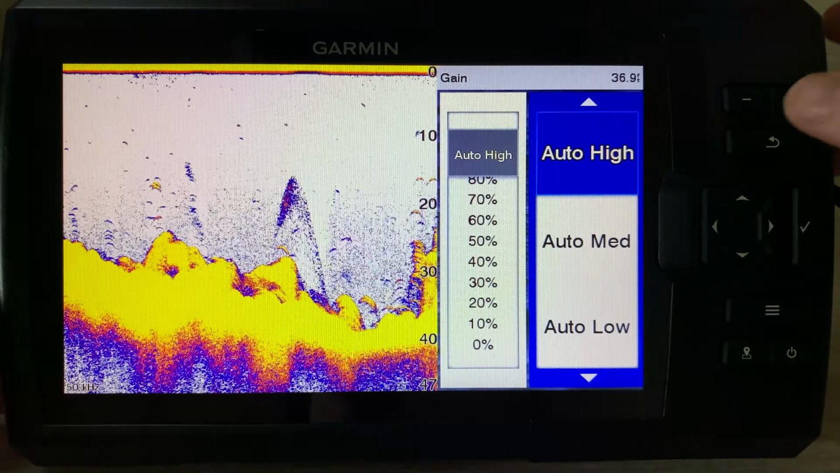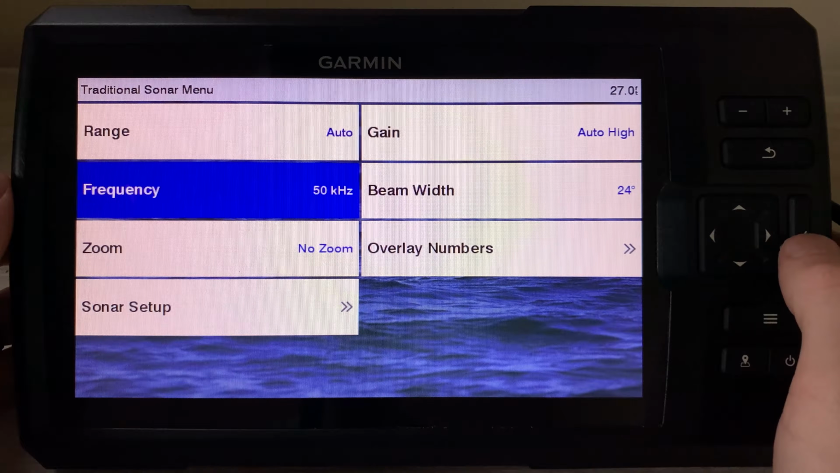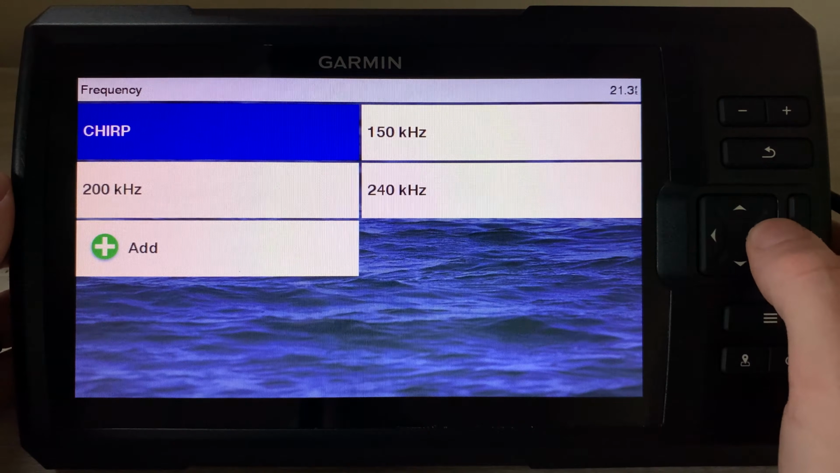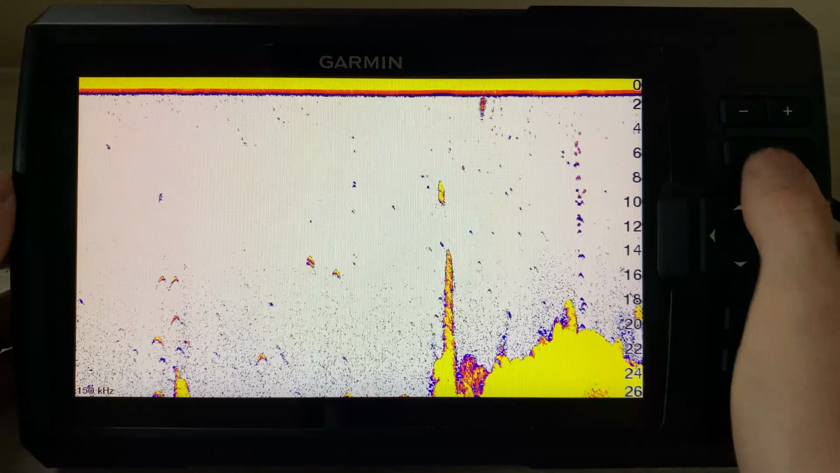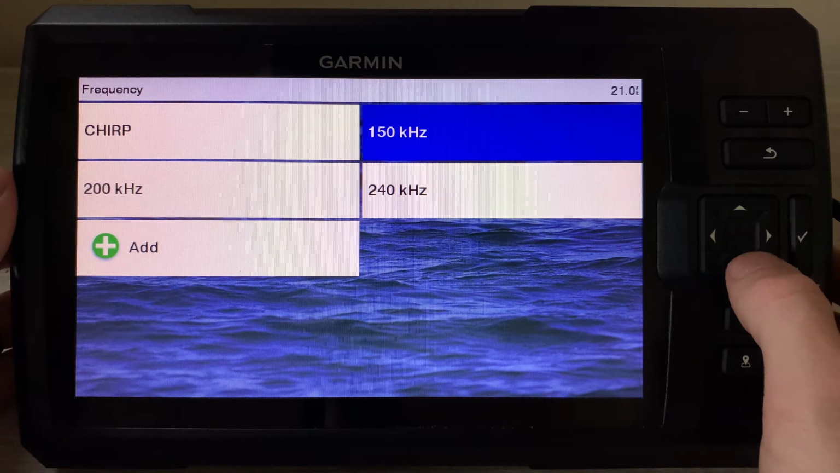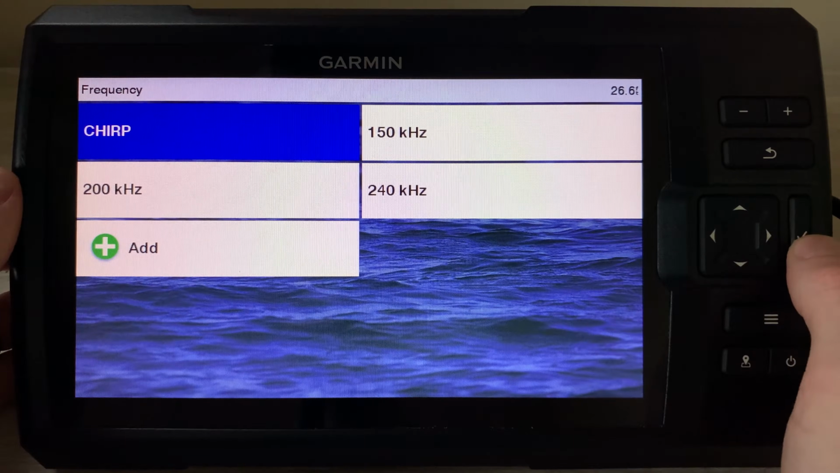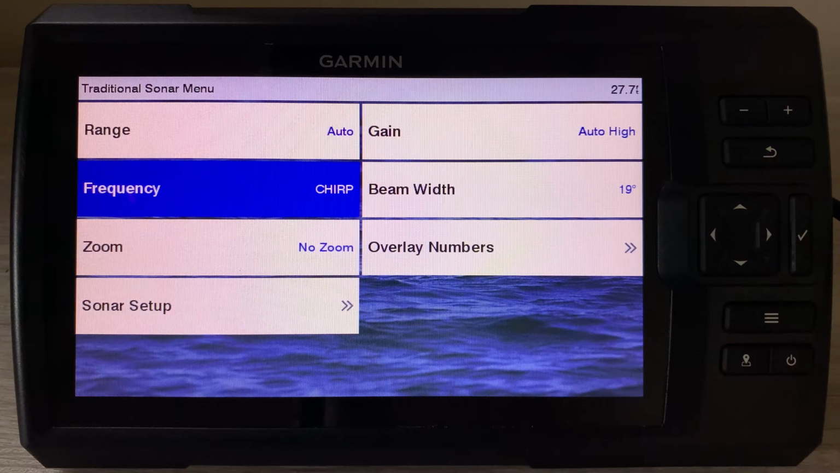So let's go back. All right, the next thing we can adjust is we can actually change the frequency that we're using. I think we have a few options here. Traditional chirp, 1500 kilohertz. You're not really going to see a big change probably with the simulator mode here, 200 and 240 kilohertz. So whatever your preference is there, I'm just using traditional chirp. I don't really have a preference. If you do have a specific preference, those are the options that you get with this Garmin Striker Vivid 9 SV.